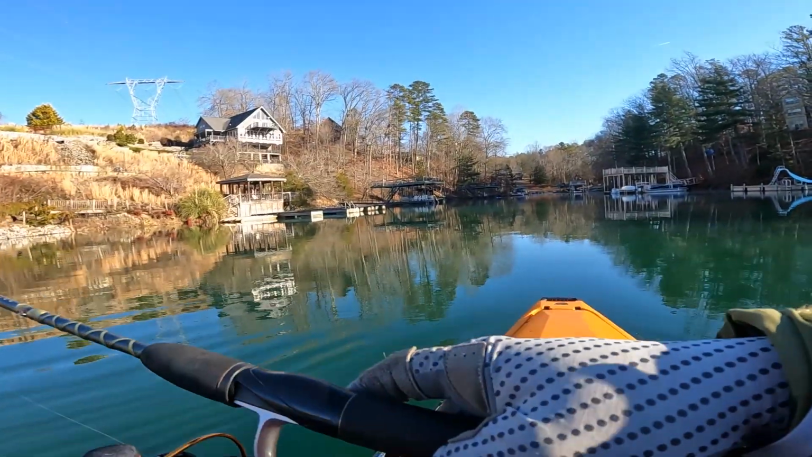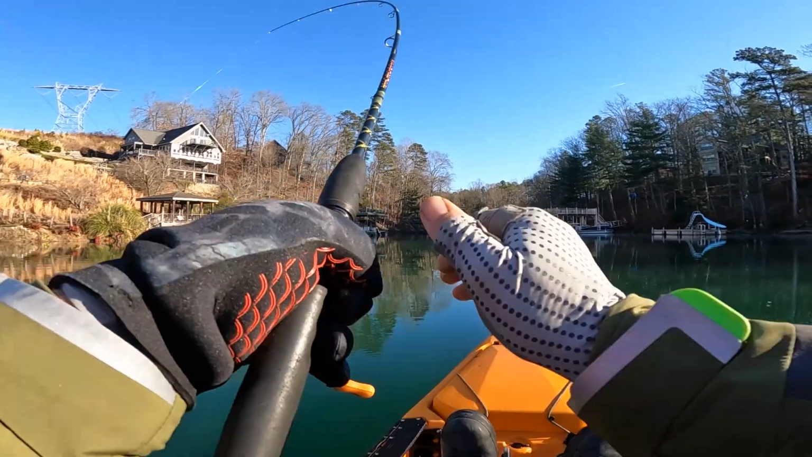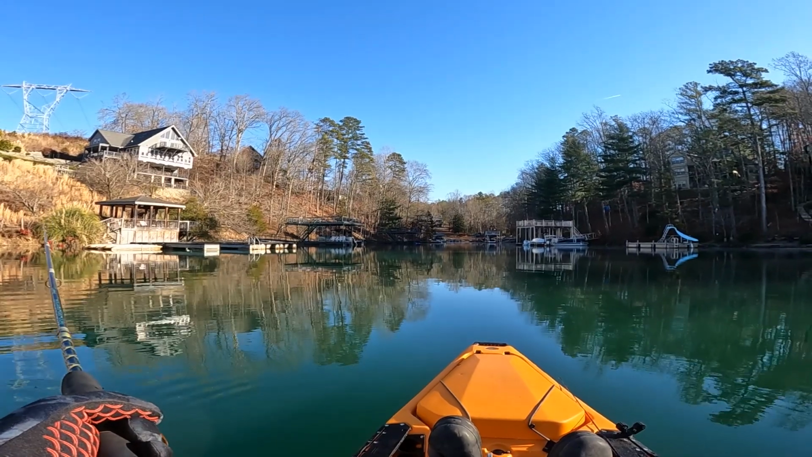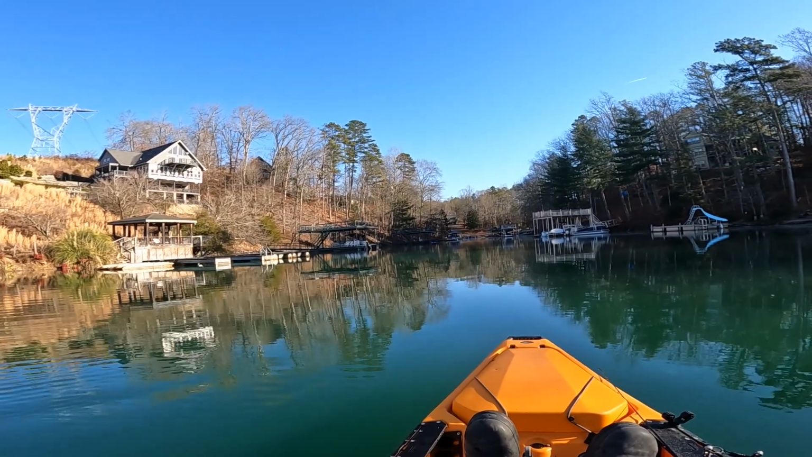Oh, they're all under the boat. They're nipping the tail. Do I need to shorten this thing?